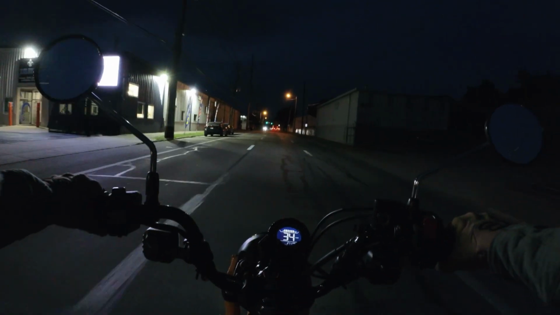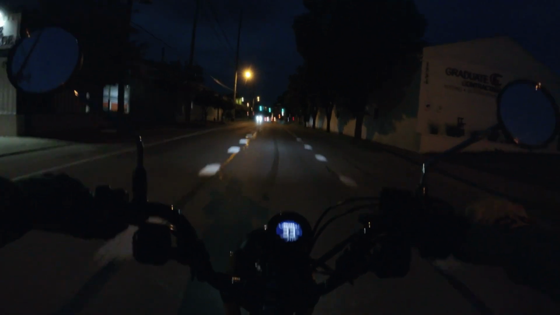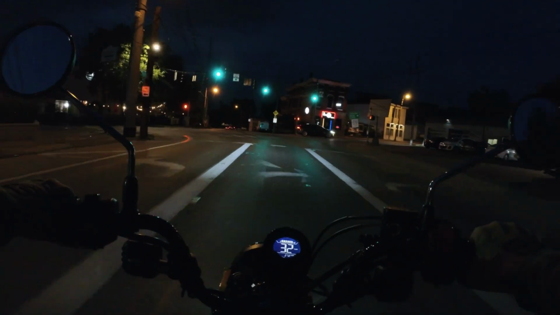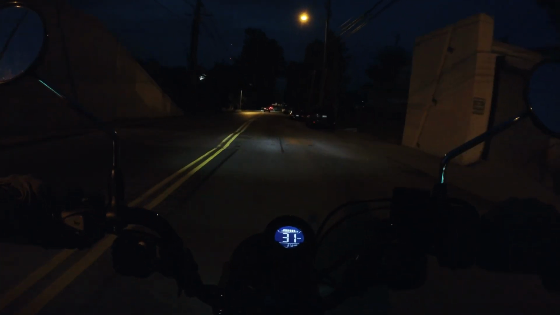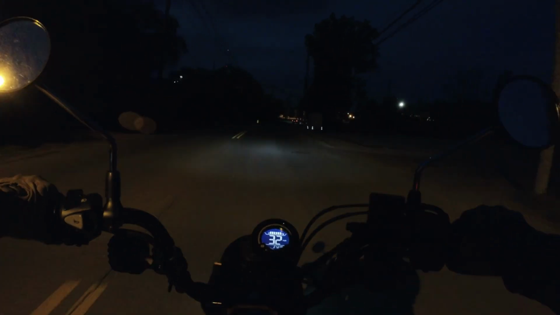So now I just circle back to Melwood Avenue, because this should take me down past the train tracks, I believe. And I've also gone for a ride through this area before, so I think I've recorded video of that. It was during the daytime and all looks quite a bit different.